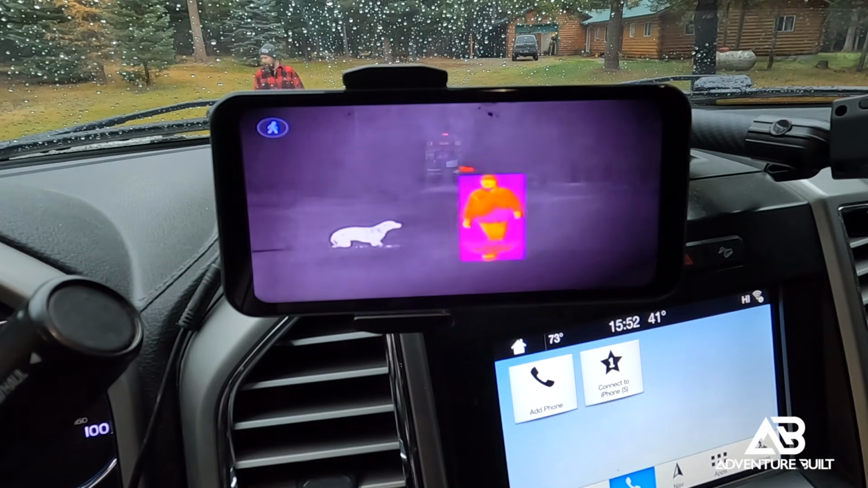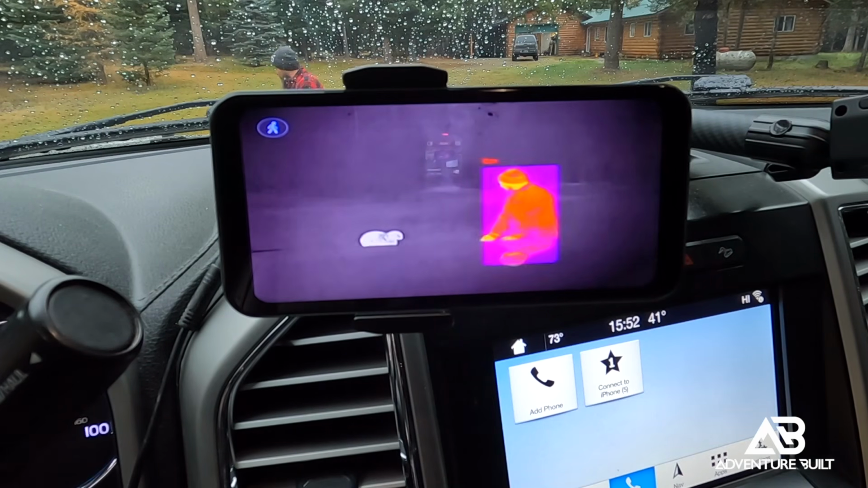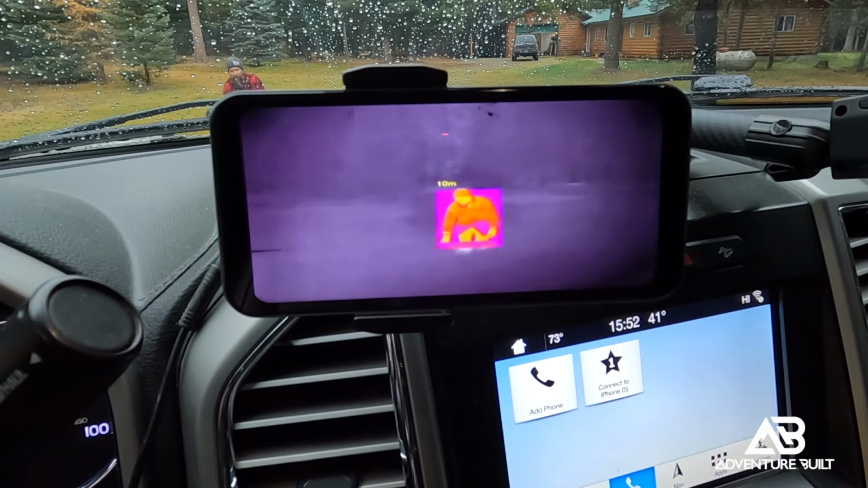See how close to the truck she can get before the truck loses her. Come here. I'm guessing probably right about here, just with camera angles on the hood height. It's probably as far as the camera's gonna be able to pick her up.